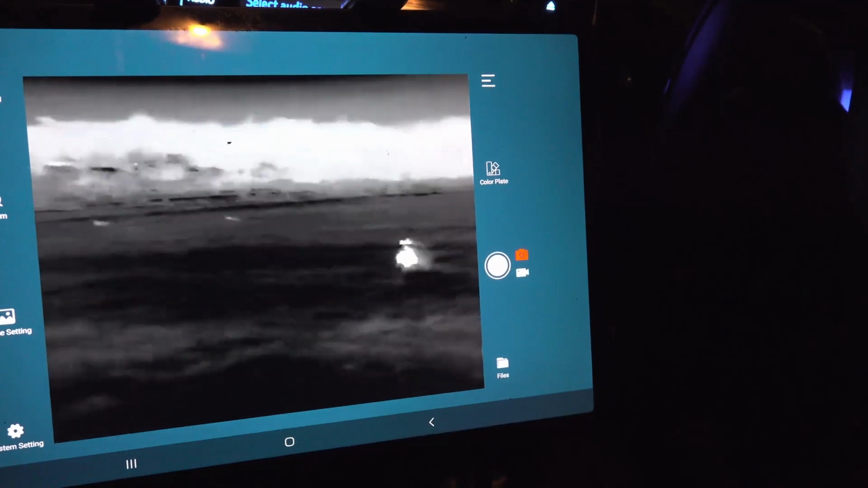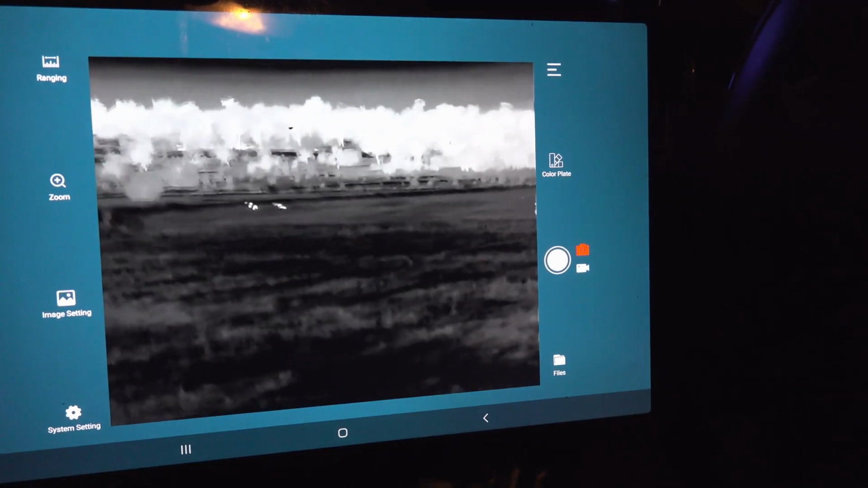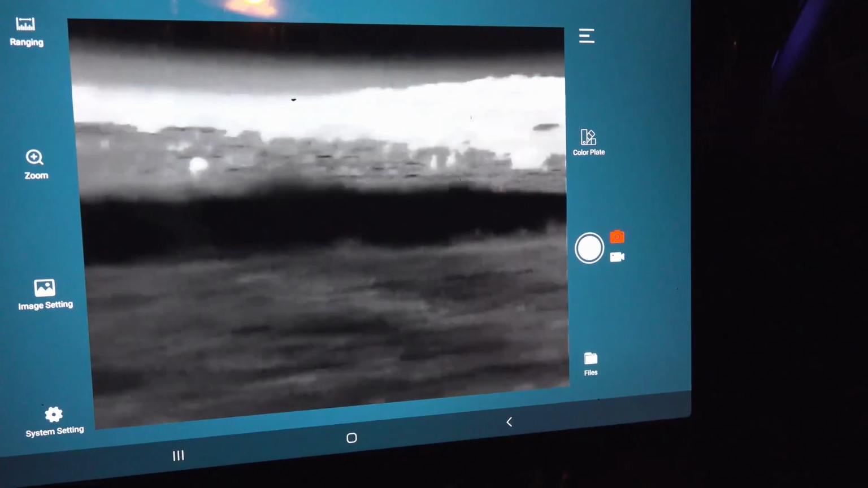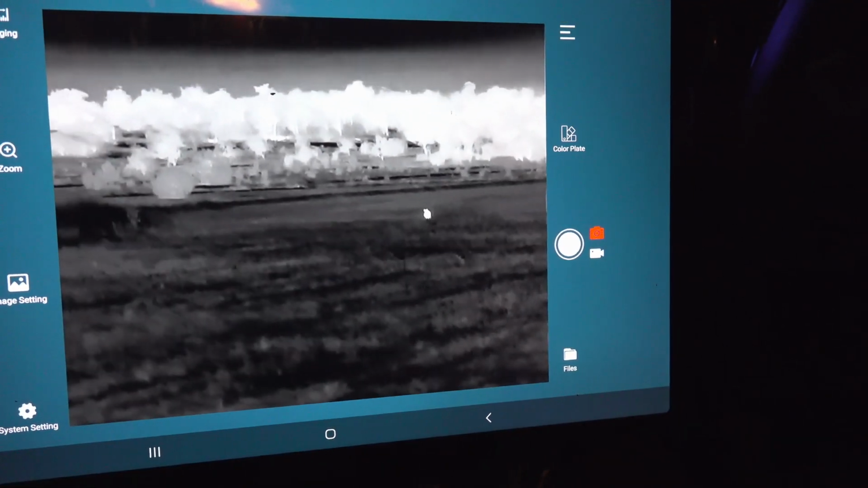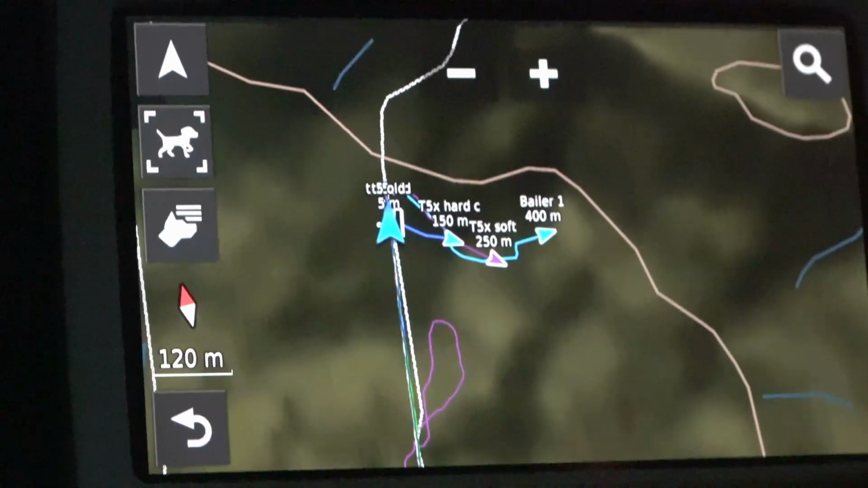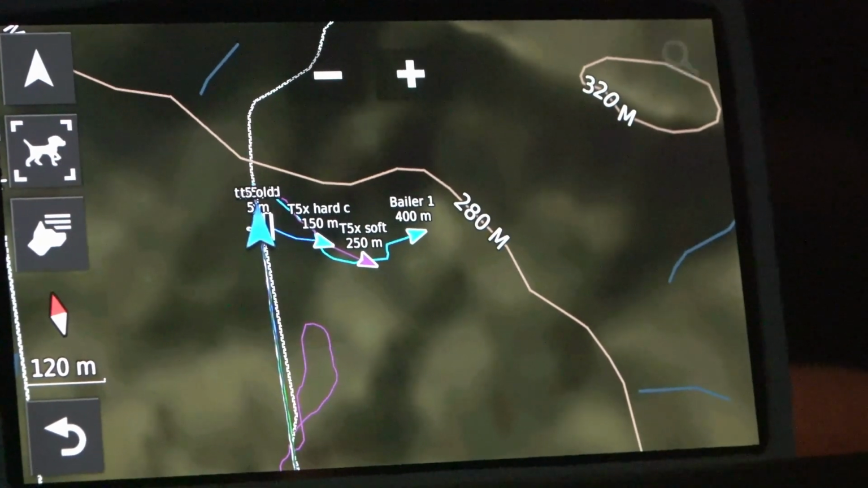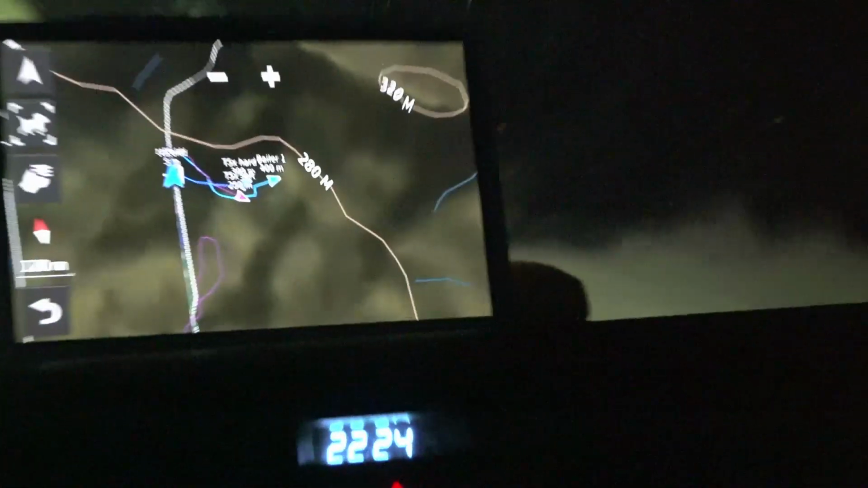Yep. Just view the drive track. They're up 'em. You got that on the drive track? Yes.